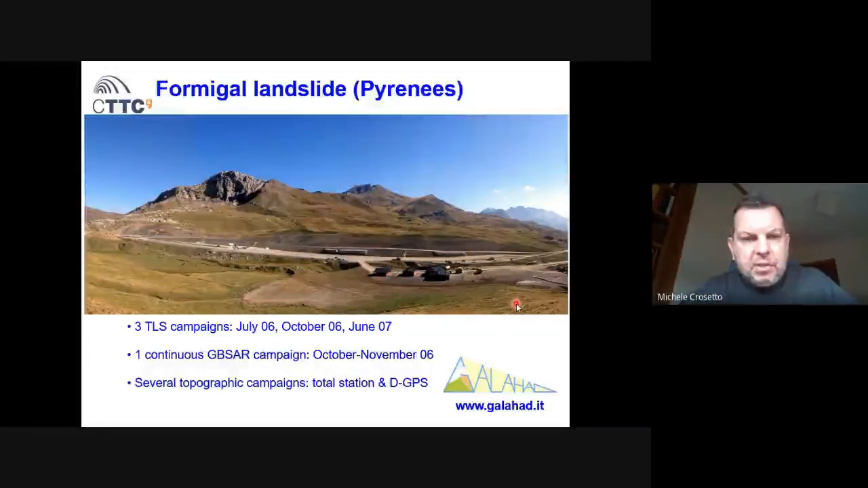We were there with different instrumentation, basically a terrestrial laser scanner. We made 3 campaigns, a continuous ground-based SAR campaign from October to November 2006, and other topographic instrumentation, total station and GPS. This was done in the framework of a project called Galahad, a European project of the 5th framework program. Well, let's focus on this part of the landslide.